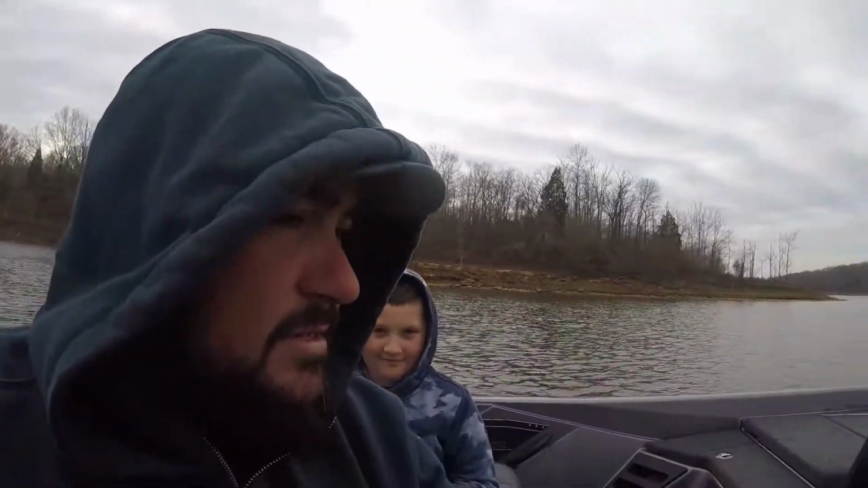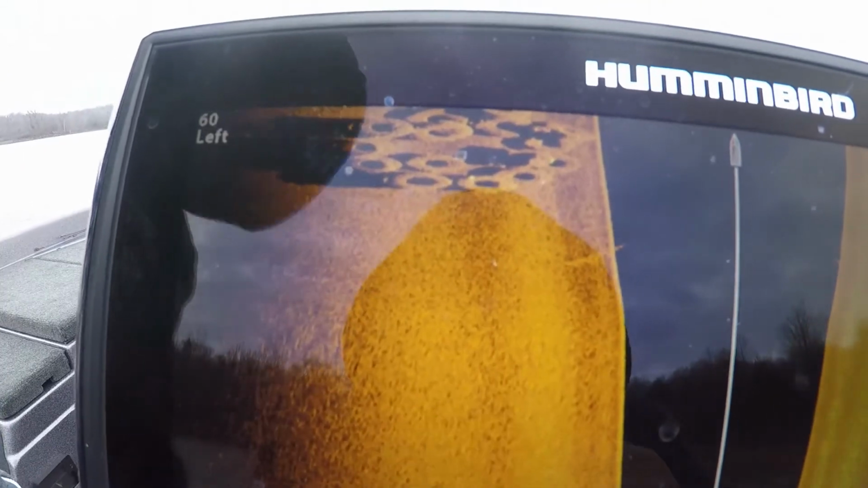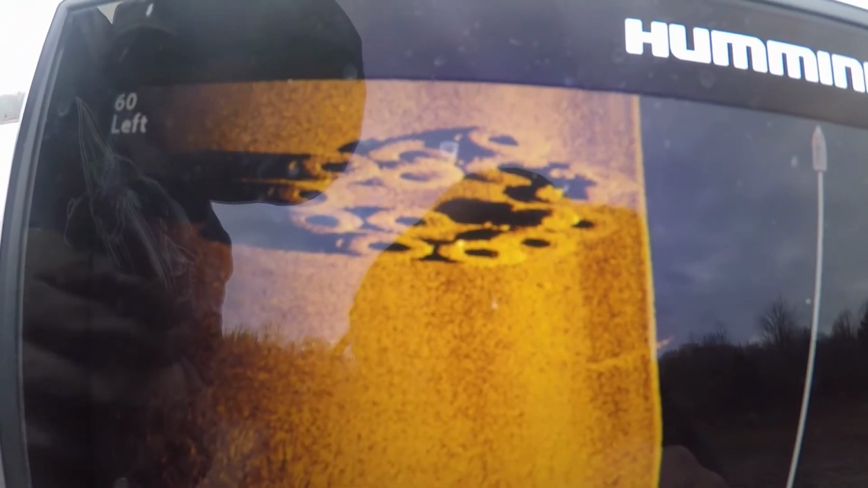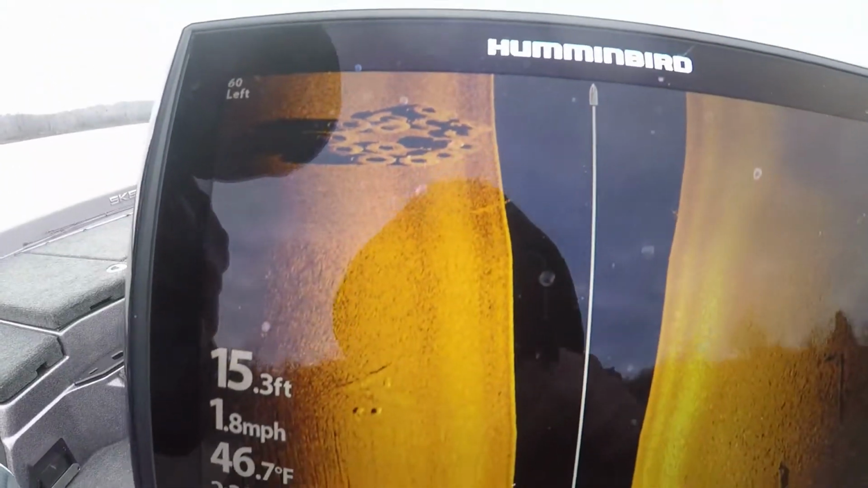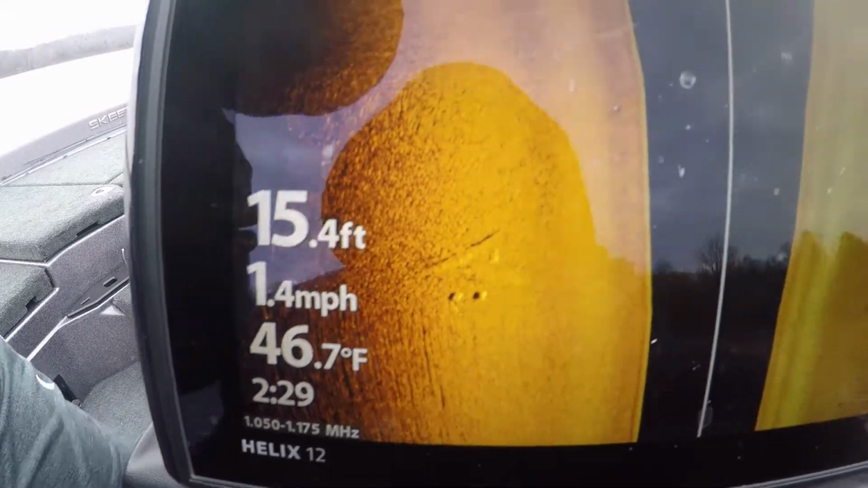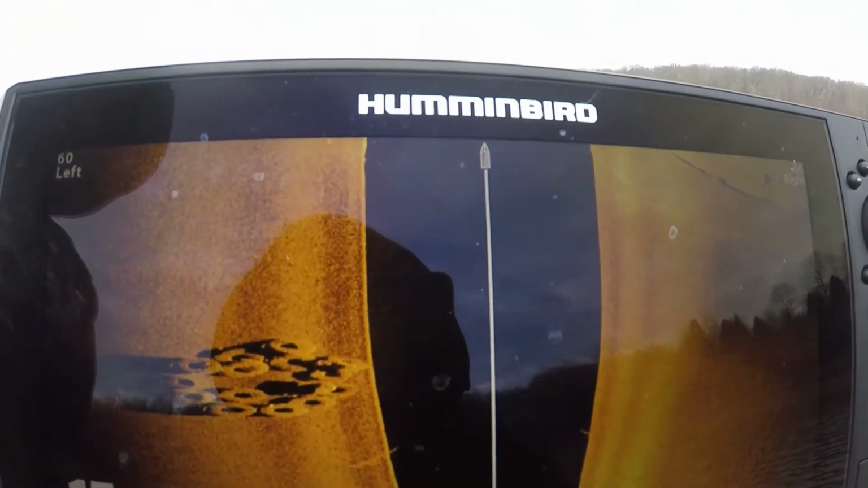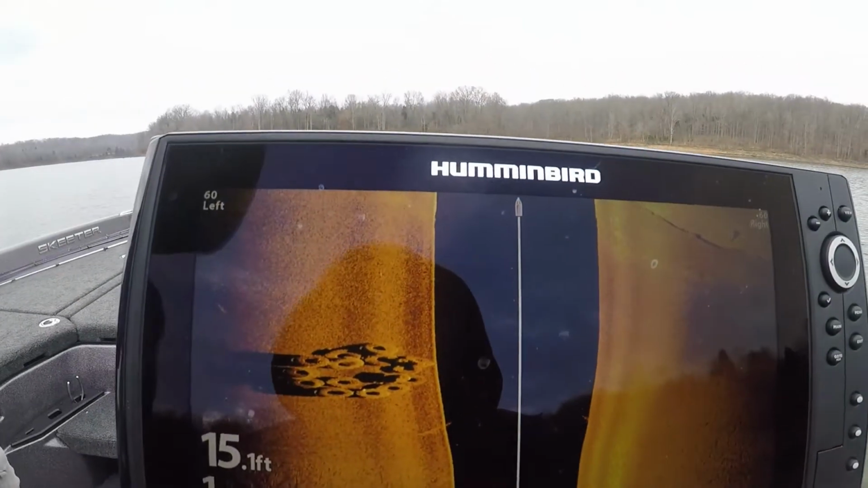So I'll show you guys what we're looking for here. I'll just kind of graph, and I'll show you my graph in just a second. There they are. Tires right there. You can see about a dozen tires, there's a pile of tires out here, and those are in 15 foot of water. Water's 46.7 degrees. We've got a road bed that crosses right in here, and these tires are just off that road bed. We're gonna make a few casts and see what happens.